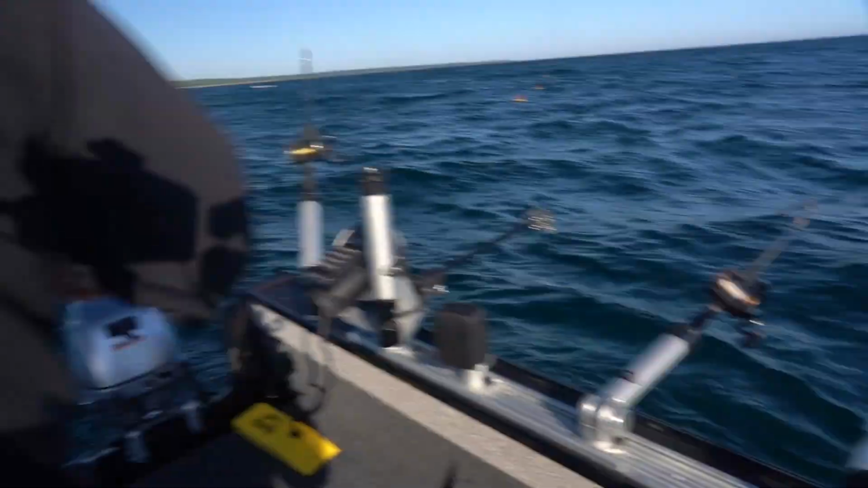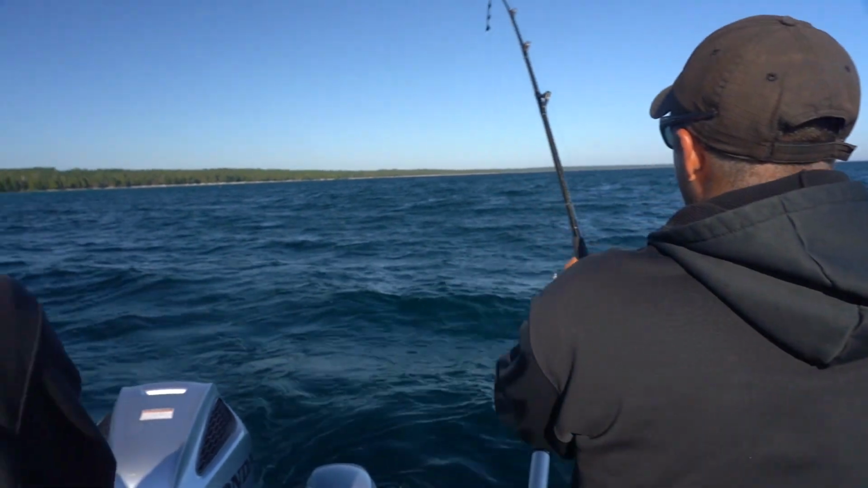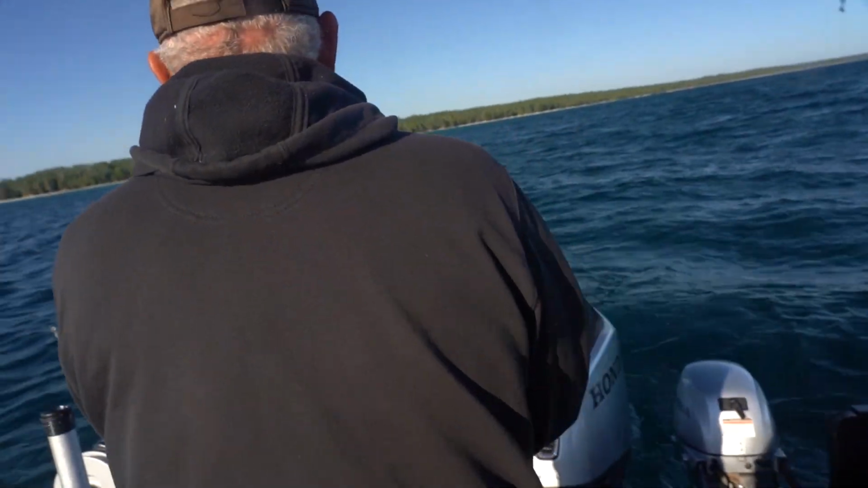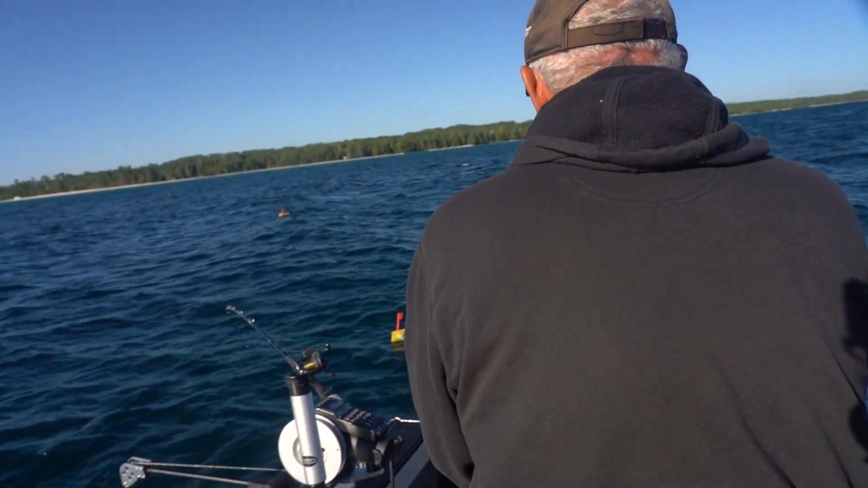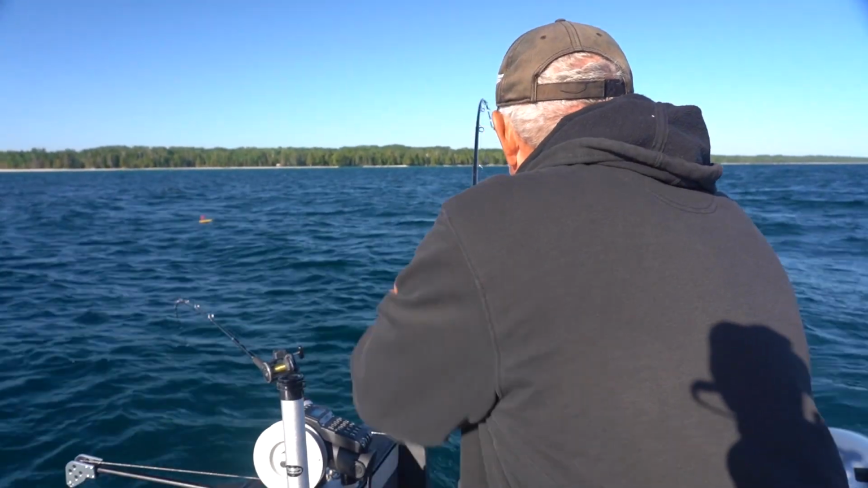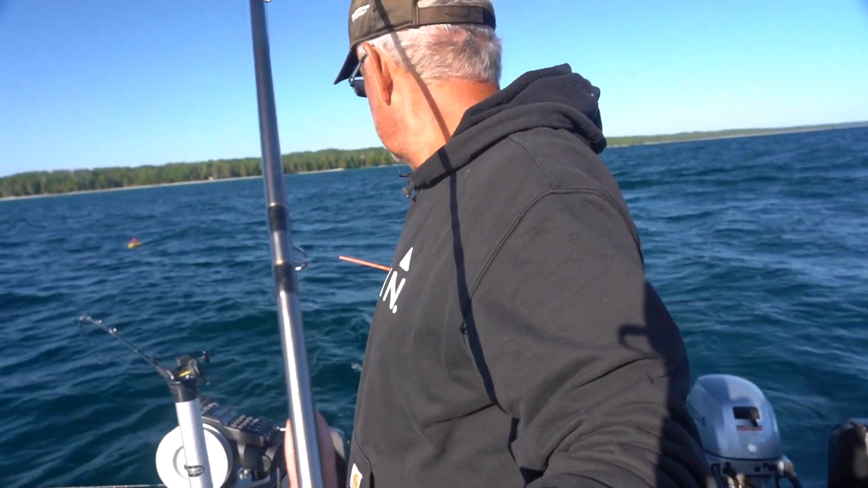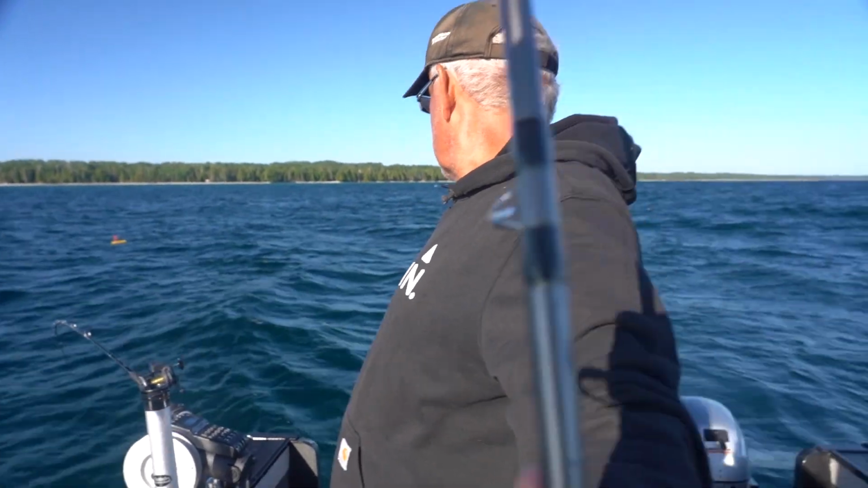There's one fish on that one. Another meat rig fish. Oh, he's swimming right at us, whatever this is. It's a pink. I'll have to peg this one and help you. This is a feisty one. Yep.